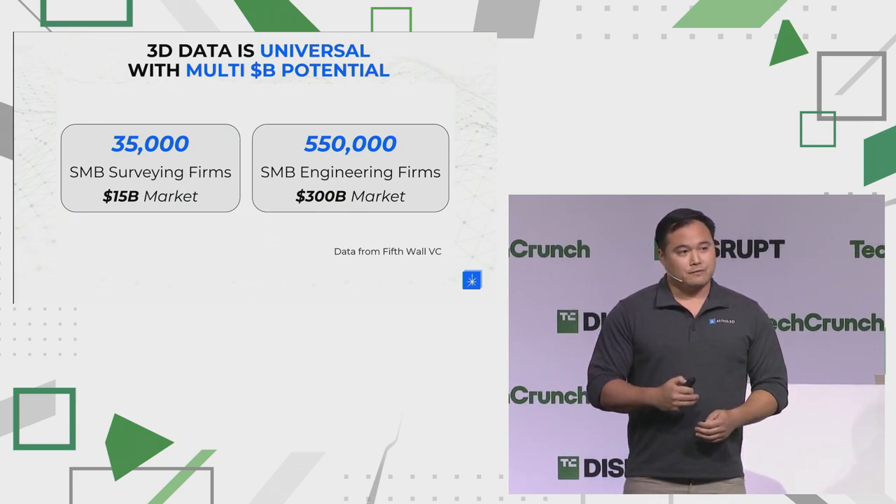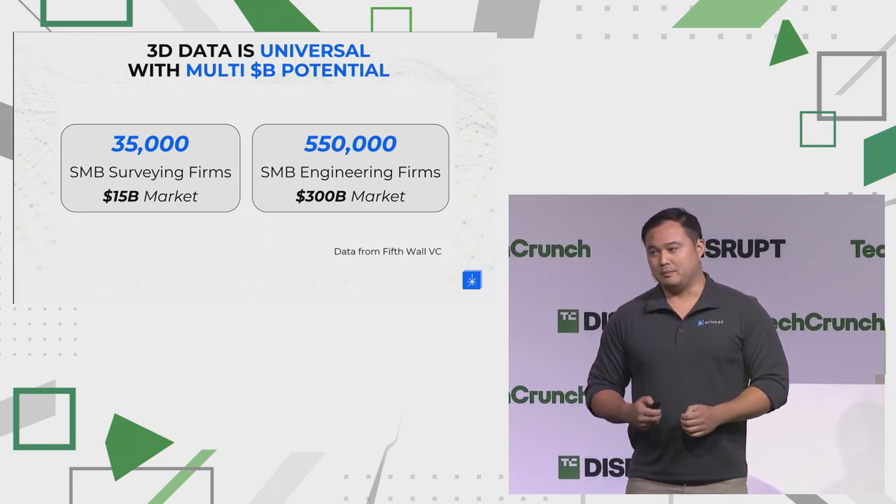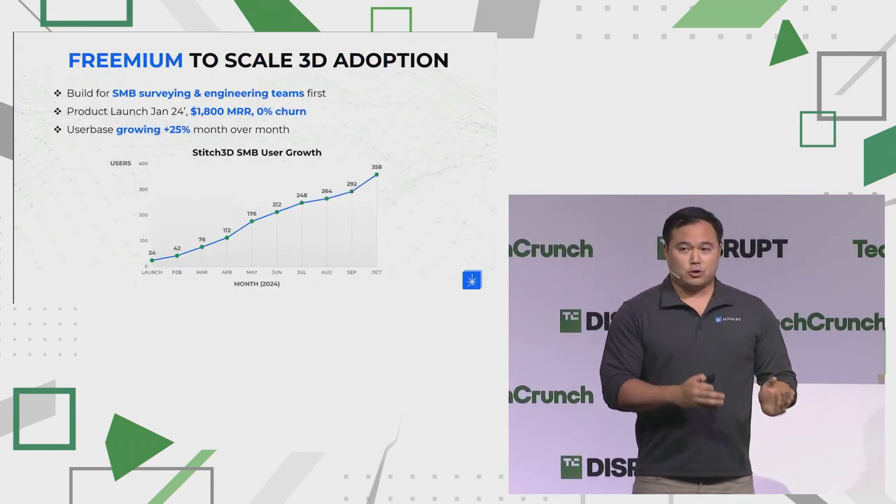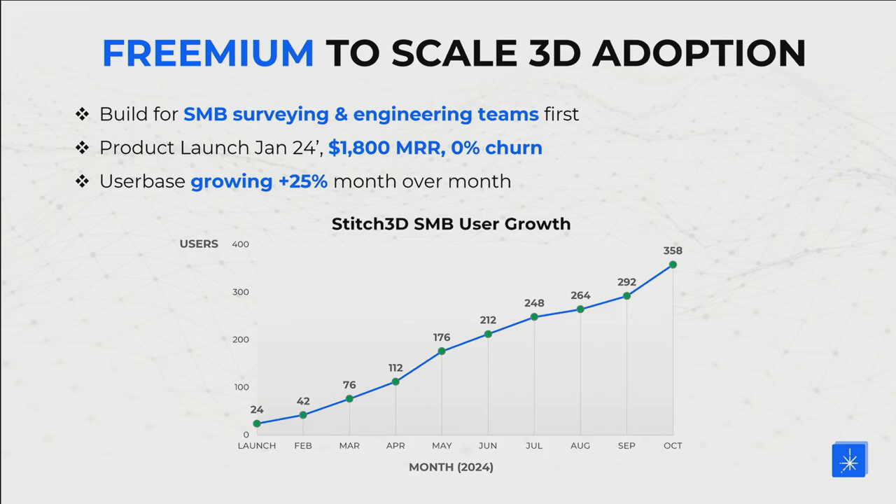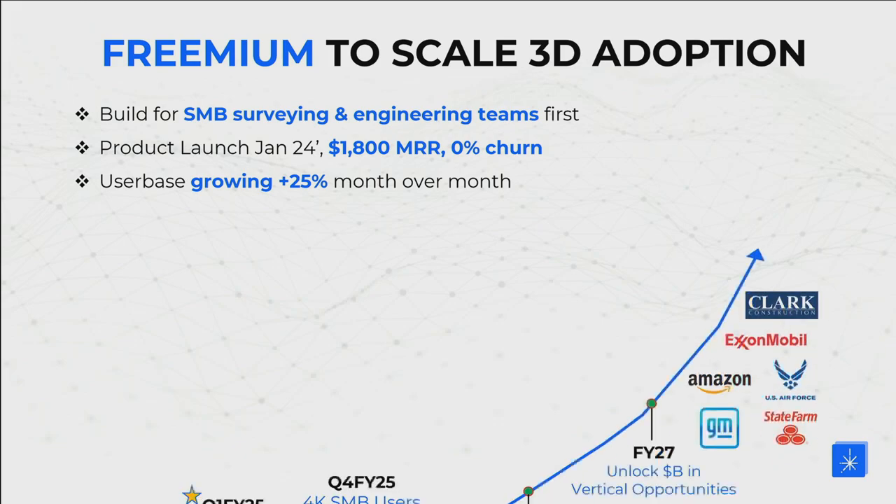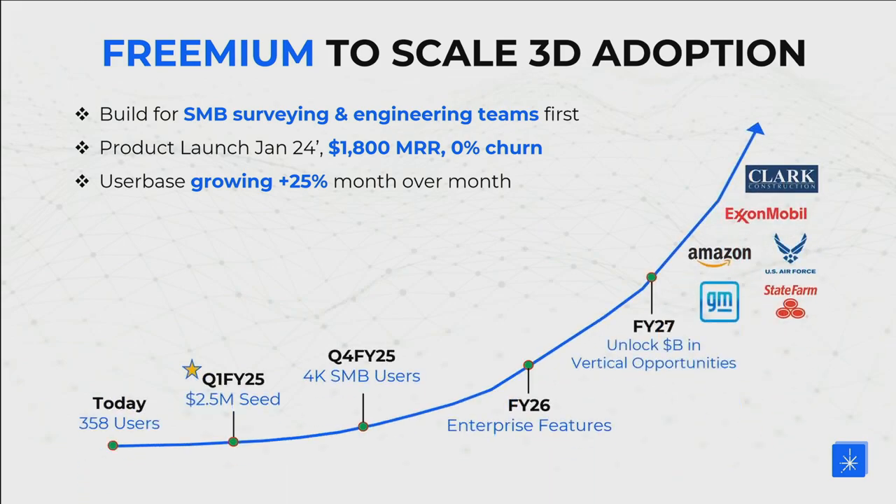And we believe that these are the folks that are going to help usher in the next $100 billion market, which is the 3D data market. So we're building our product first to serve the SMB segment of this market because we believe that they are the bellwethers. Already, we're generating $1,800 of MRR, and we have 0% churn, and our customer base is growing at a 25% clip month over month right now. And there will be a time when we have to build vertical integration to tools and plugins, but when that time comes, we will have a strong recurring base of revenue to operate from.